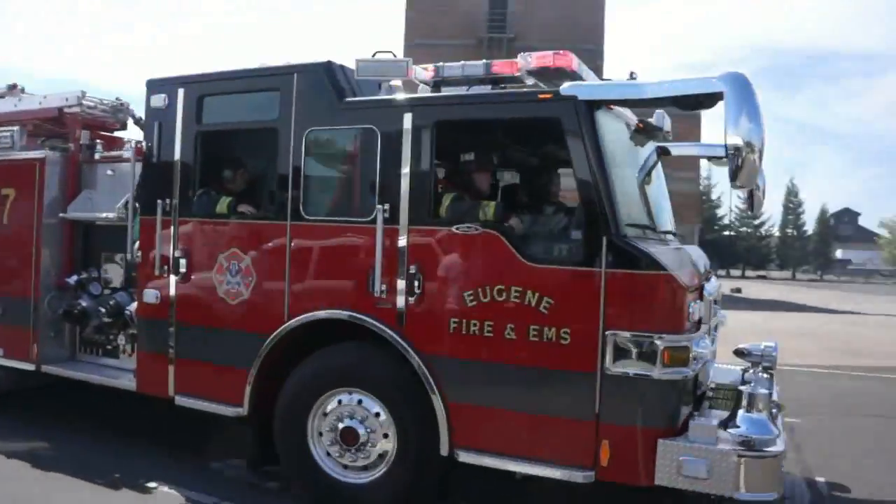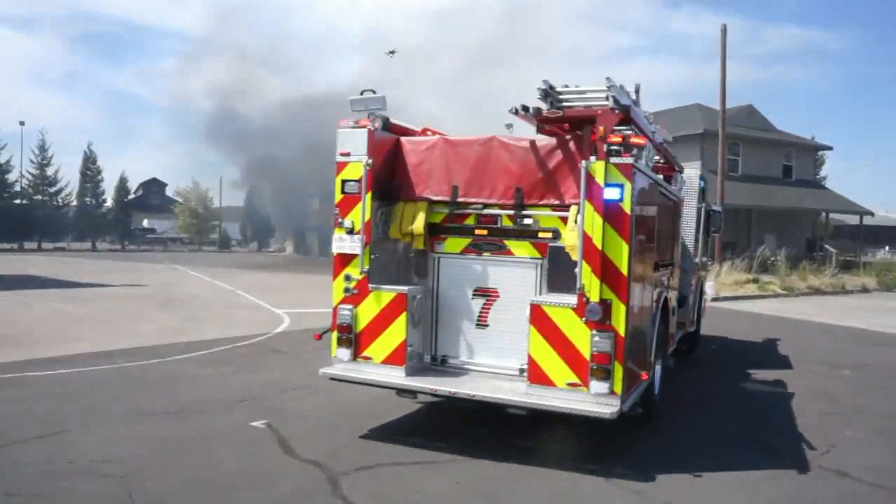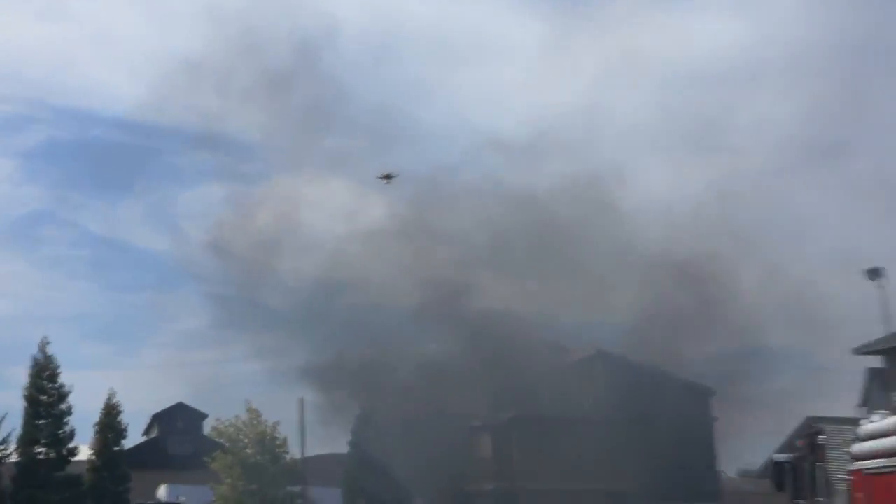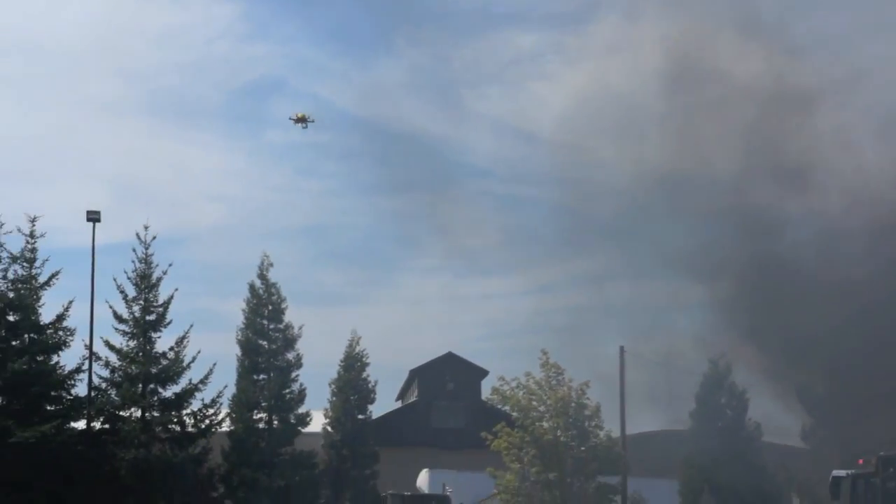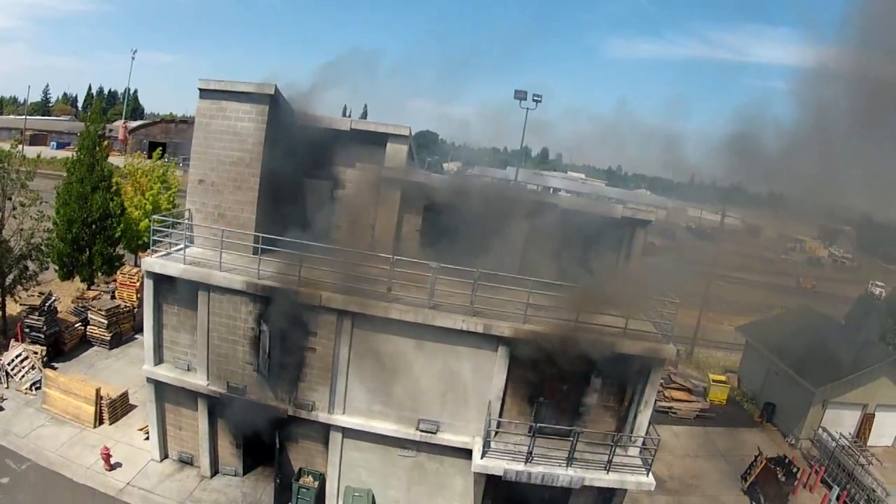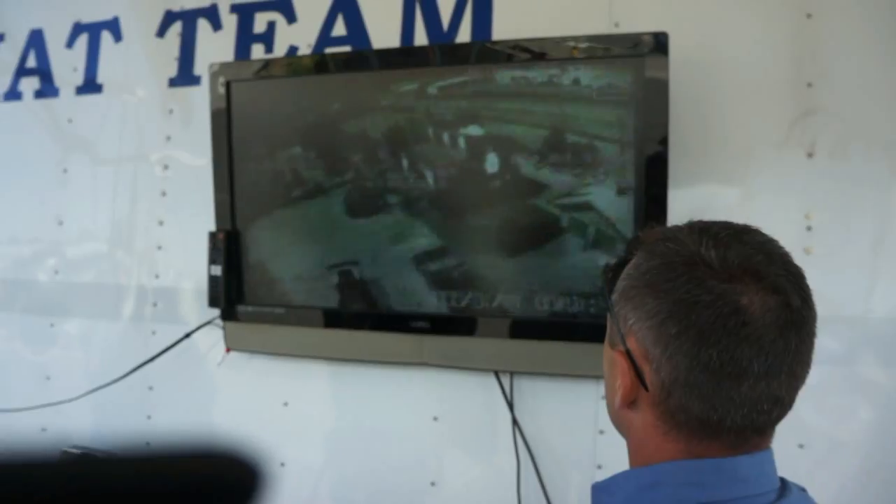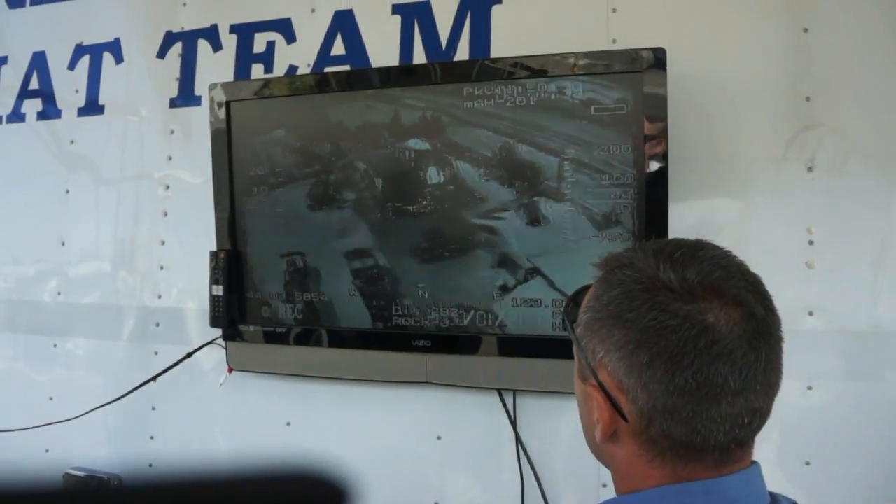With the fires lit inside the structure, firefighters rolled up on scene, just like they would during an actual emergency. Overhead, RQ's CX-3 Raven moved in to provide an aerial perspective on their operations. During this mission, she carried both a GoPro Hero 2 for visible light observations, as well as a FLIR thermal imaging camera. Back at the command post, we had a real-time video feed from Raven hooked up to a big screen TV, so everybody could see what was happening.